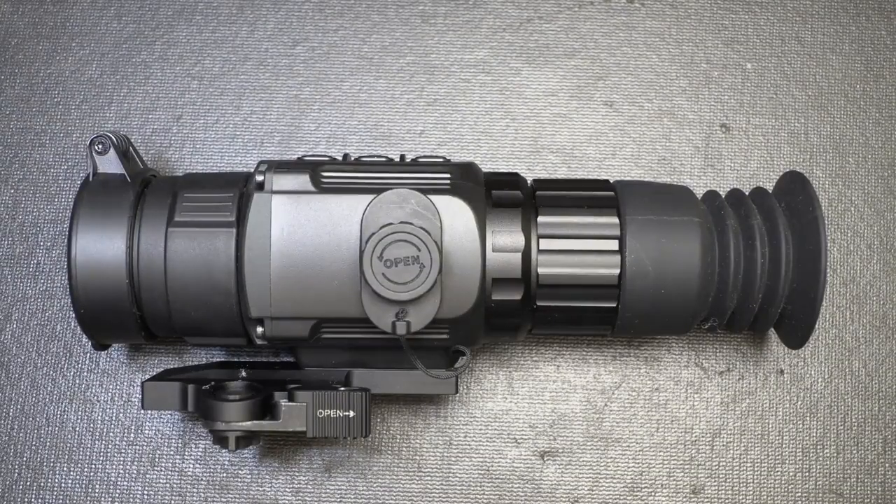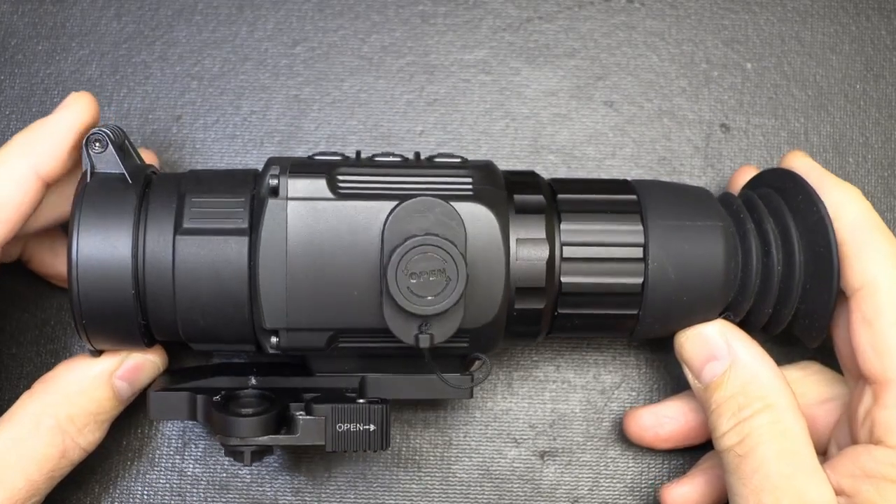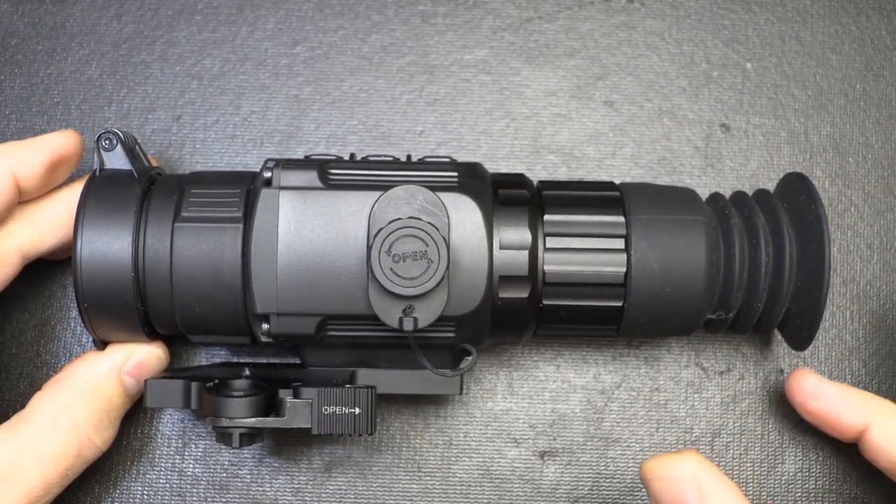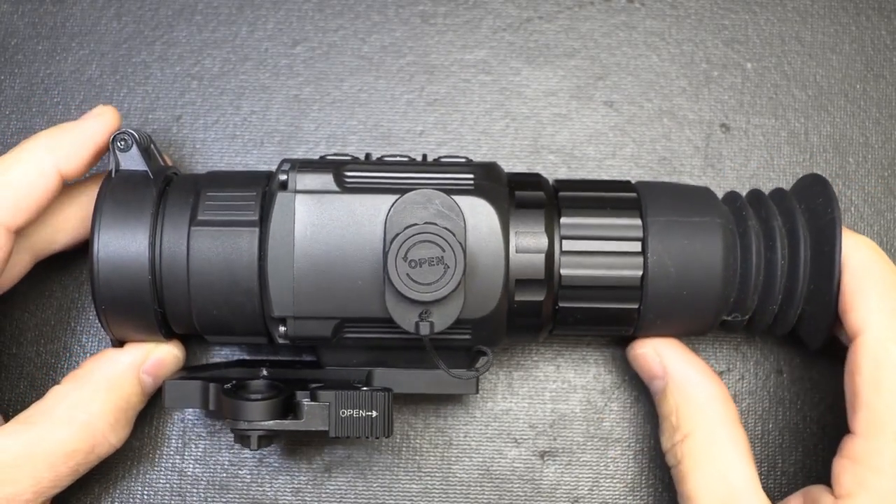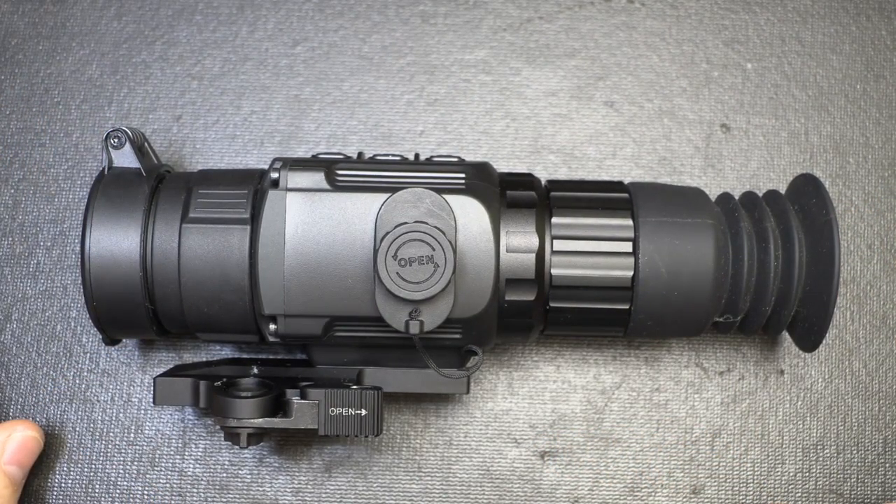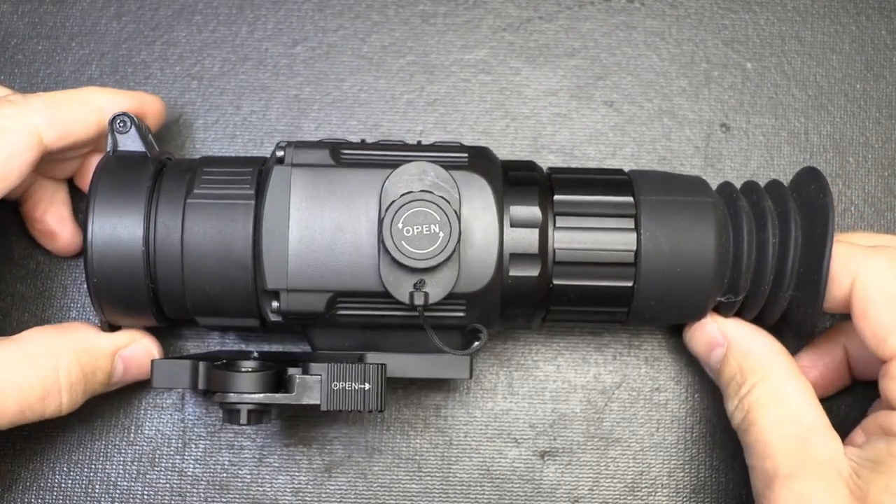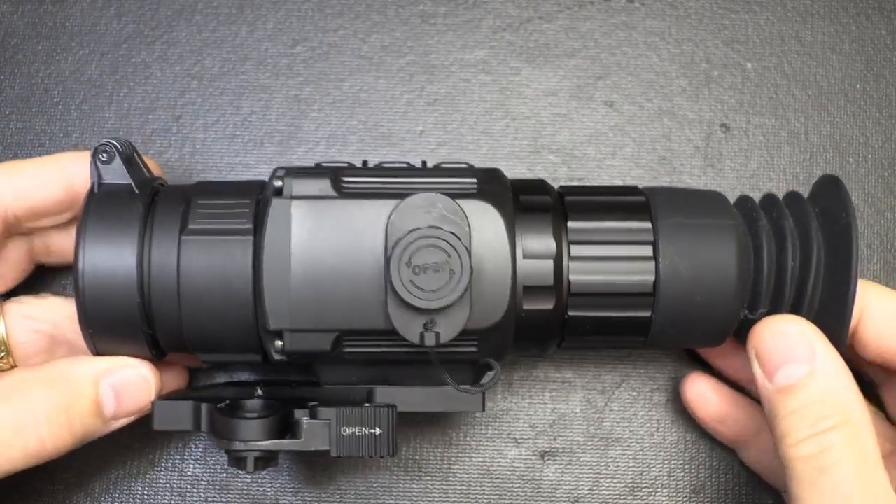All right, the Bering Optics Super Yoter. This is a thermal scope. It has a 640 by 480 core resolution, which is really getting fine detail. And it's one of the things about your thermal imaging scopes is that typically the image has not been that clear. It's been a little bit muddy. It's more of a blob, to be honest with you. And this has not traditionally been good for identification.